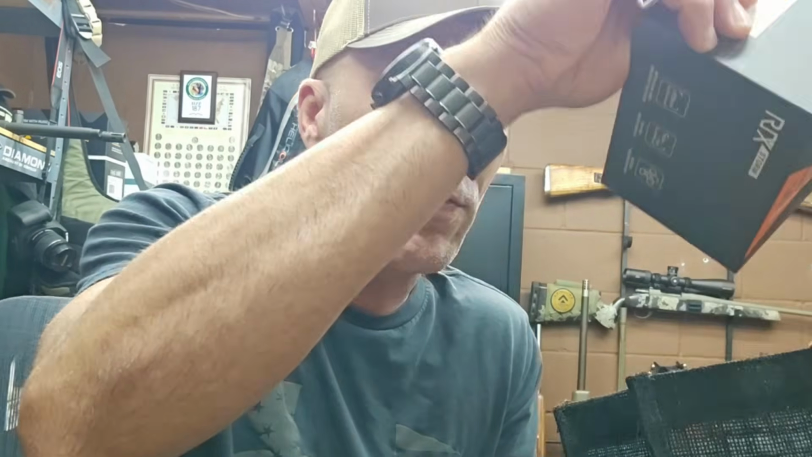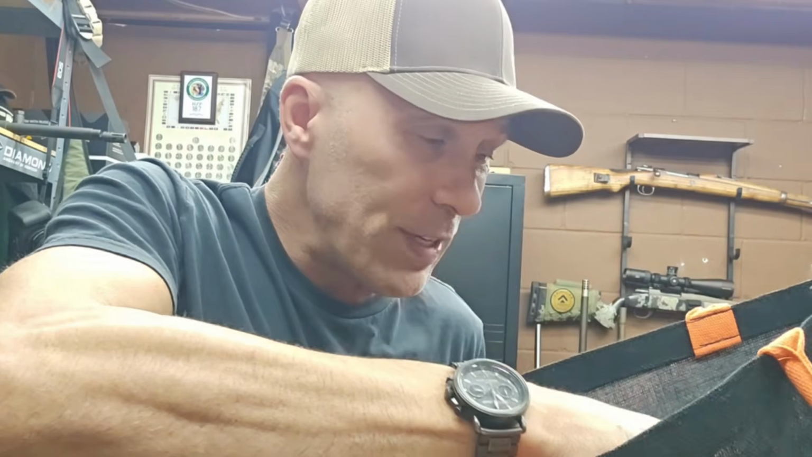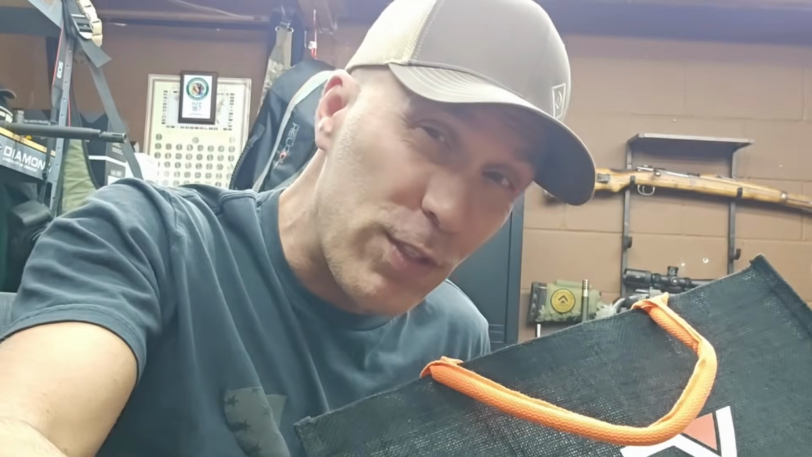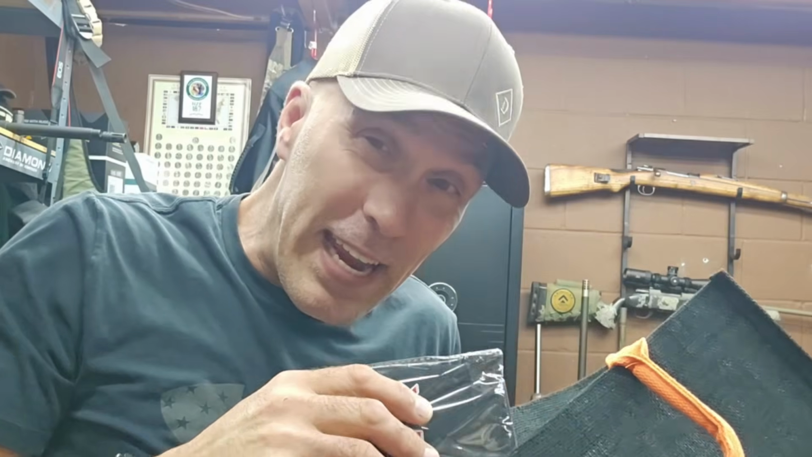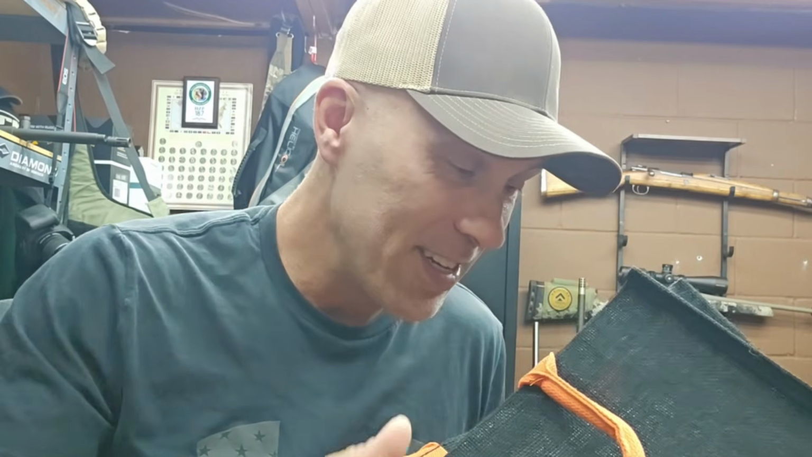Now, these things come with a bit of a novel. I don't want you to get intimidated by that. They also come with some laser warnings because this thing has a laser rangefinder on it. Now, RIX sent me this cool bag. I'm not going to use it out in the field or anything like that, but it's nice for toting stuff around. And they went above and beyond. They sent a koozie for your favorite cold beverage. Again, no bloopers, no cuts today.